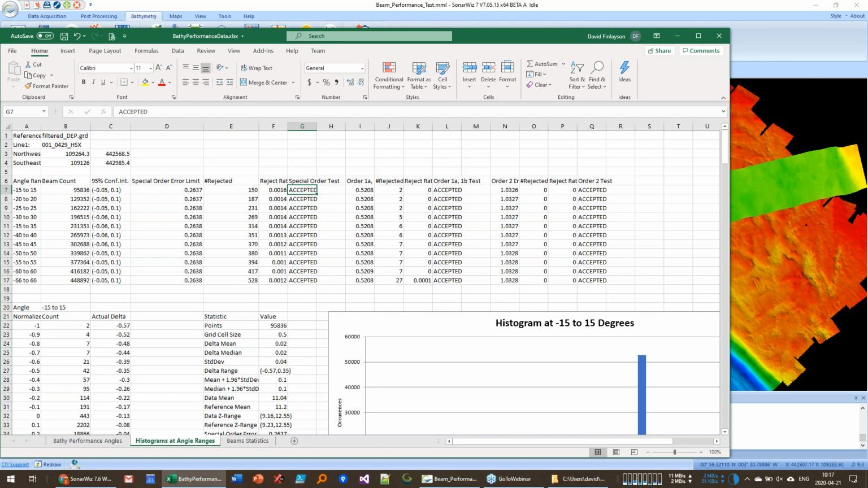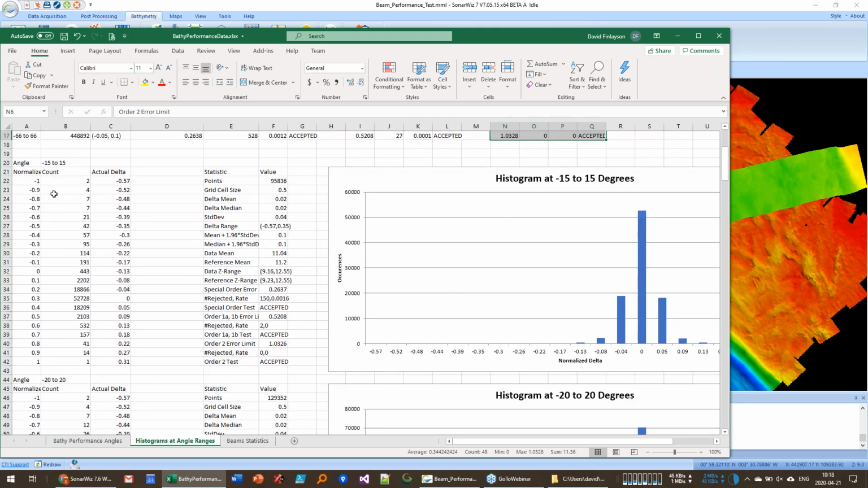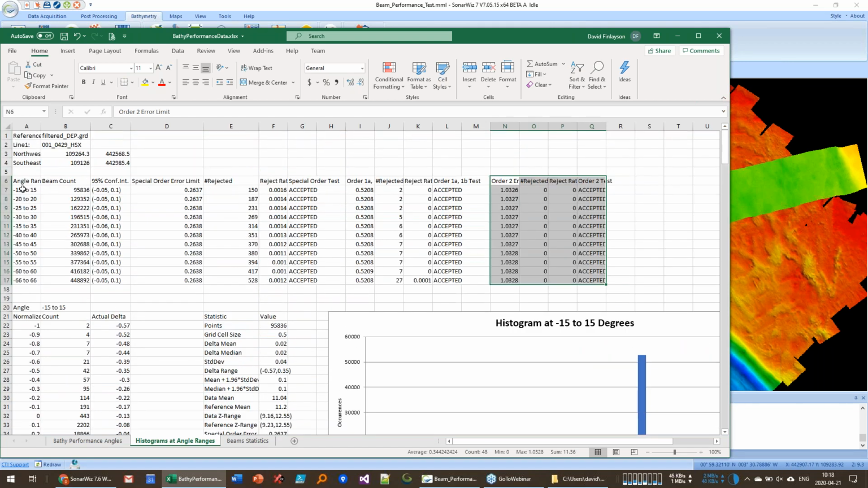And in fact, even as we widen out the swath here, from 15 degrees all the way up to 65 degrees, we are still meeting special order survey requirements. And of course, if you meet special order, you're also meeting order 1 and 2 over here. So each one of these boxes is the test for order 1A and 1B, and this is the test for order 2.